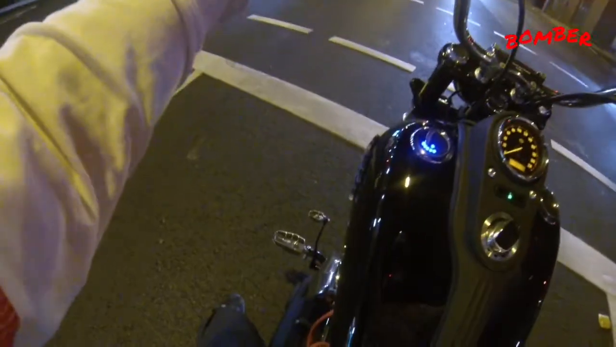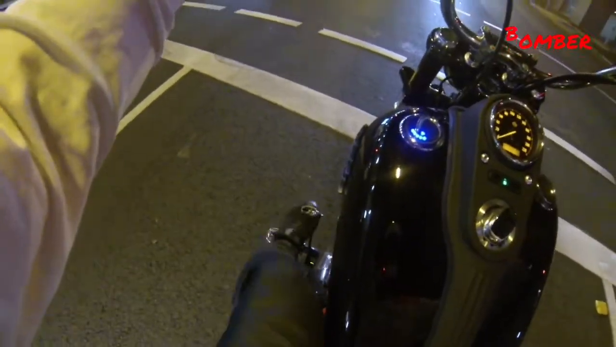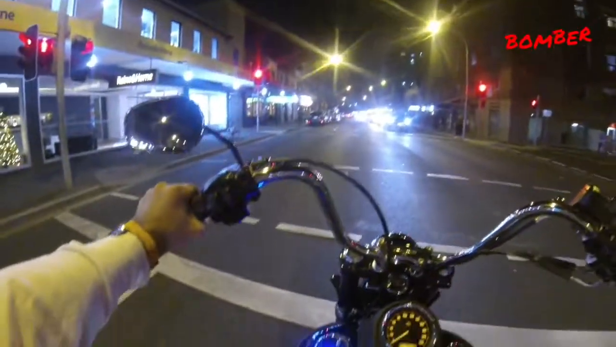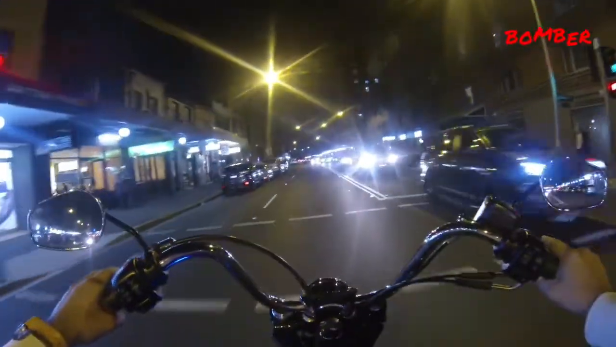Something that annoys me about these pedals here is because they've been changed, the distance between there and there is actually quite small, so my shoe only just fits in there. Alright, I've got a good pair of shoes on. They're not riding shoes, but still,